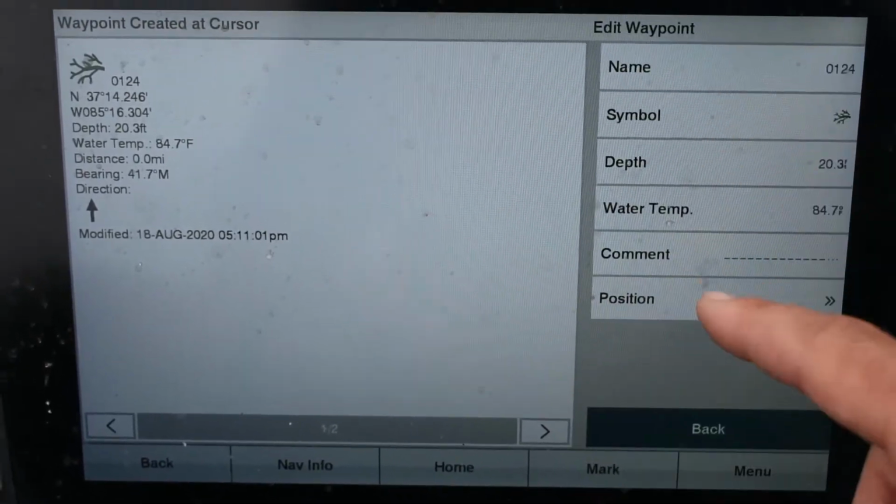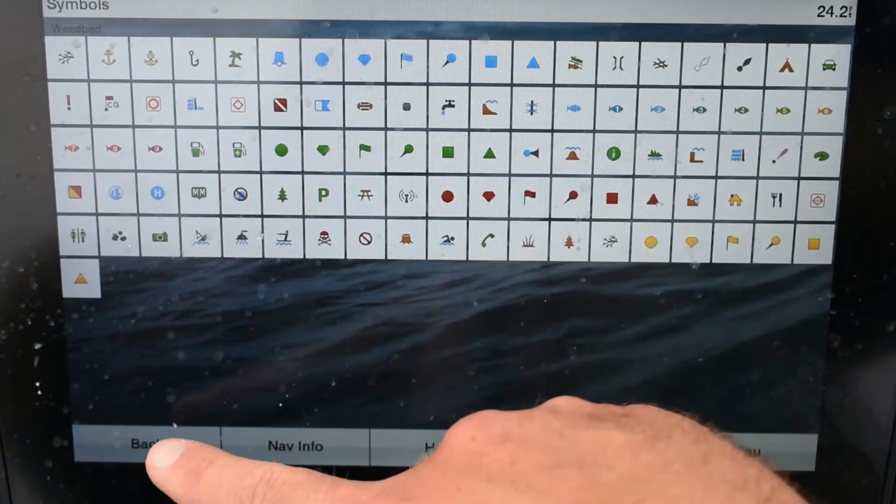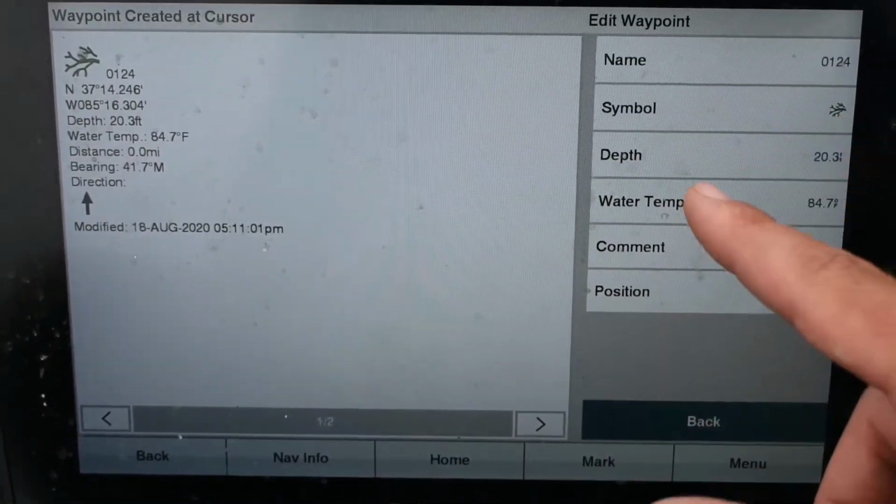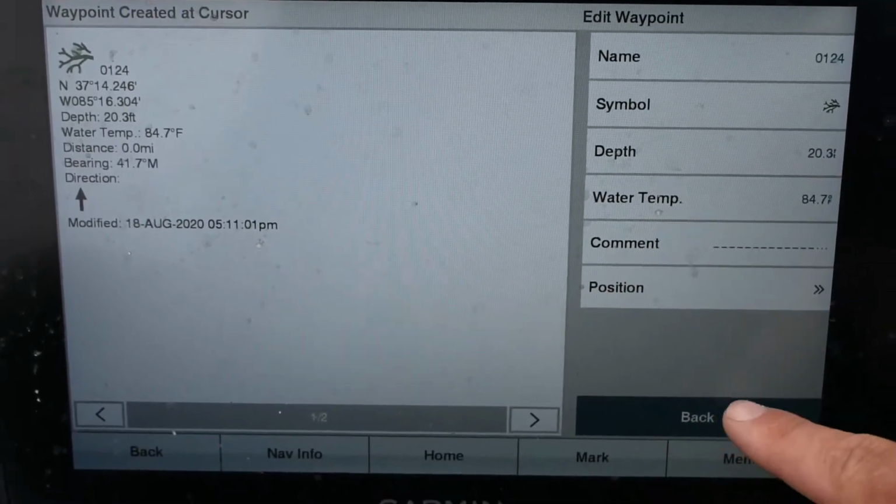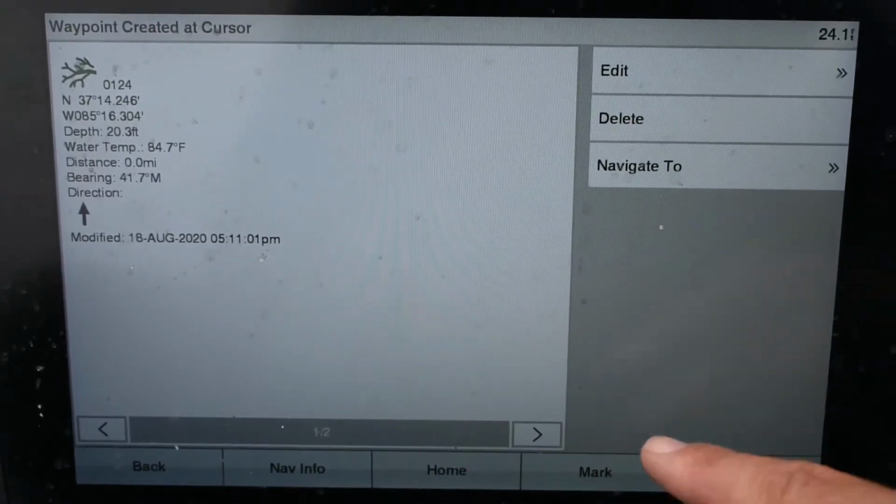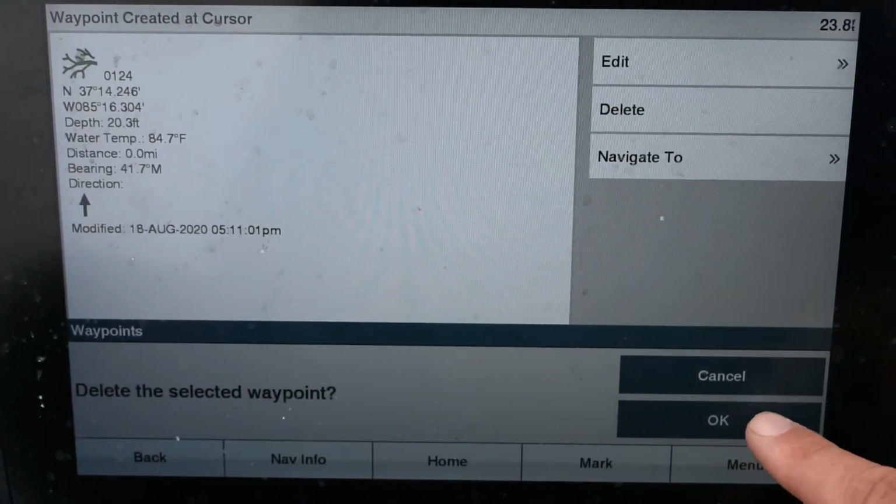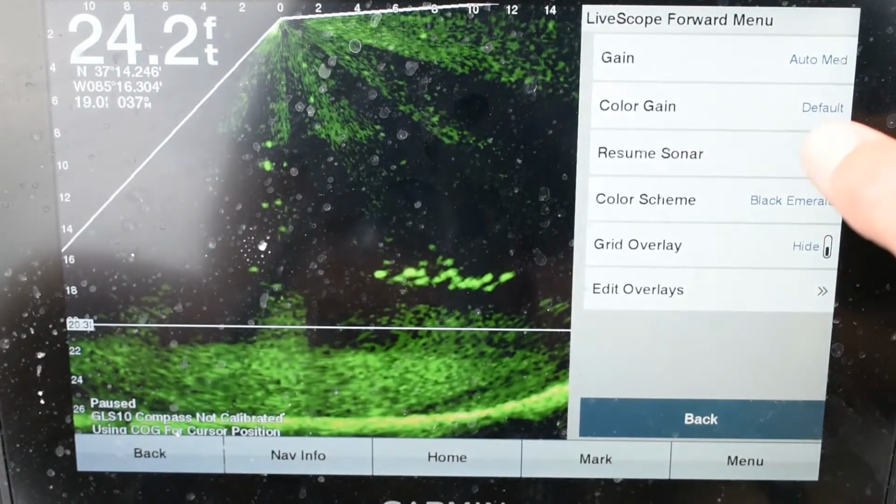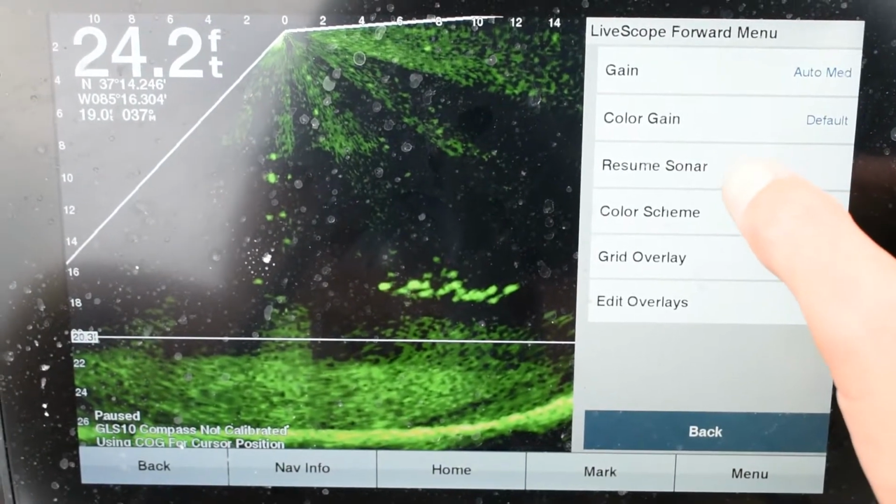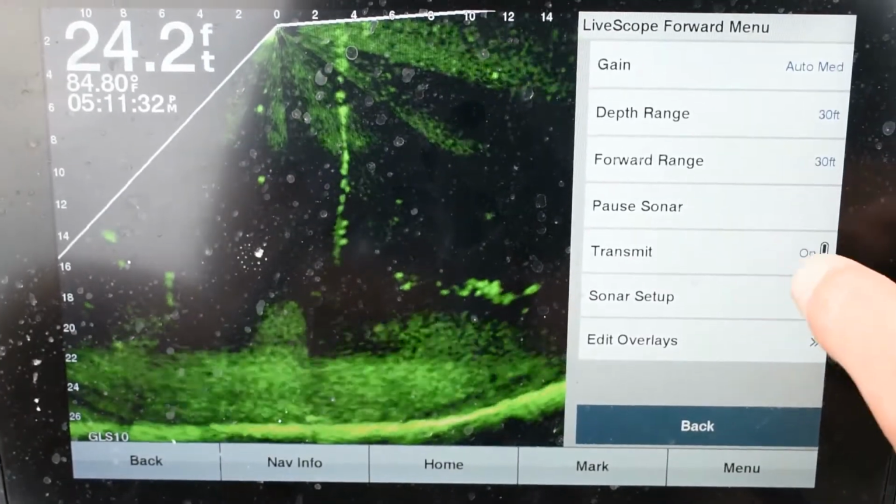You can edit the waypoint, change the symbol, the name, the depth, the water temperature, and everything. And just delete. All right, so that's how you do a waypoint menu. Go back to resume sonar. So yeah, we want it transmitting.